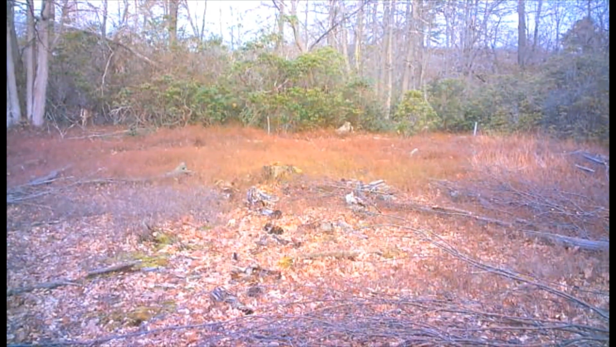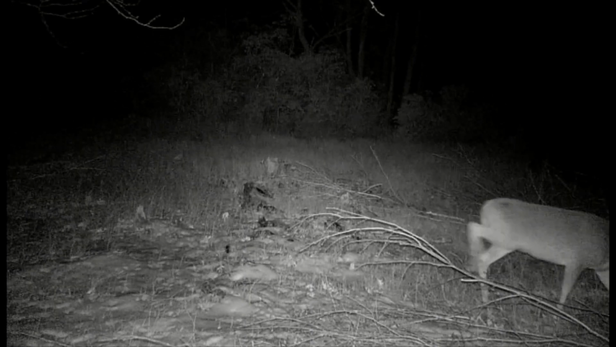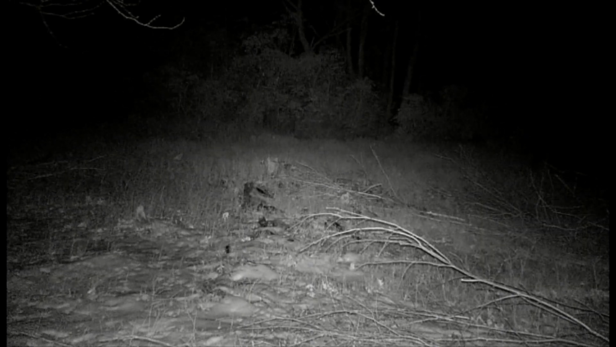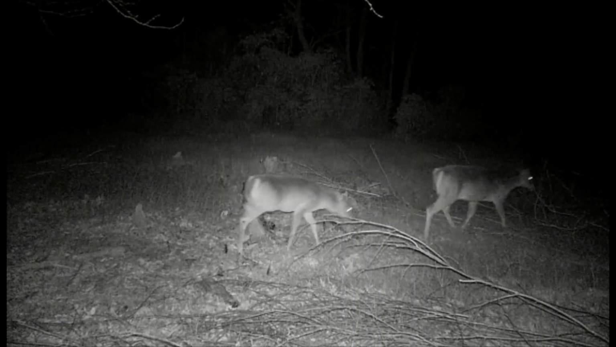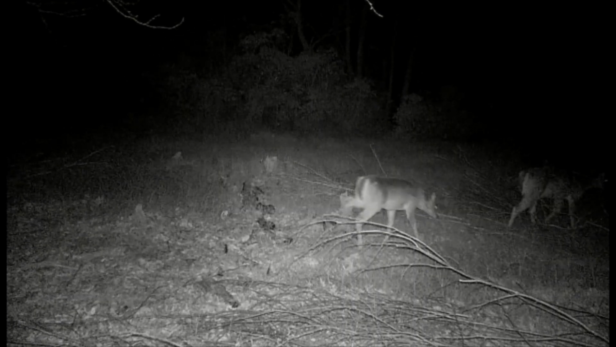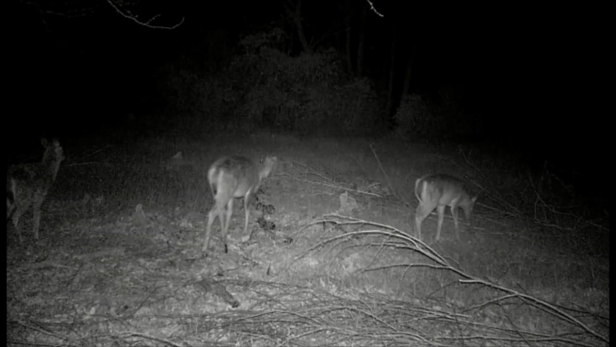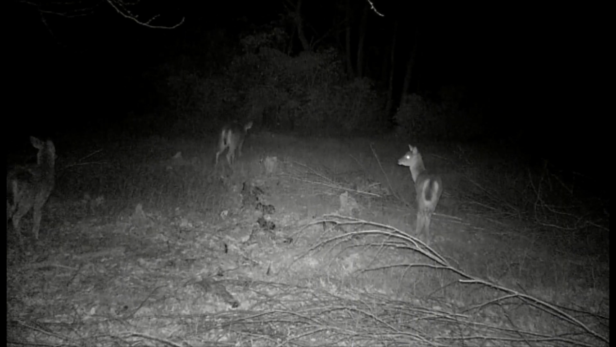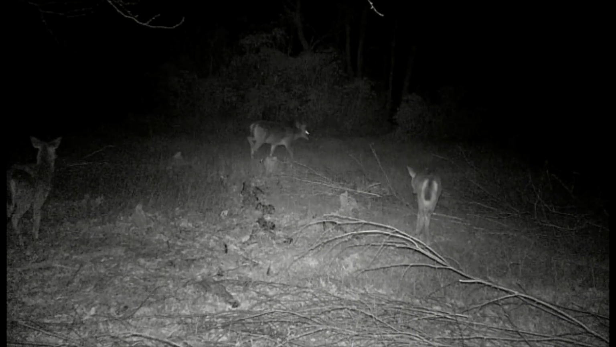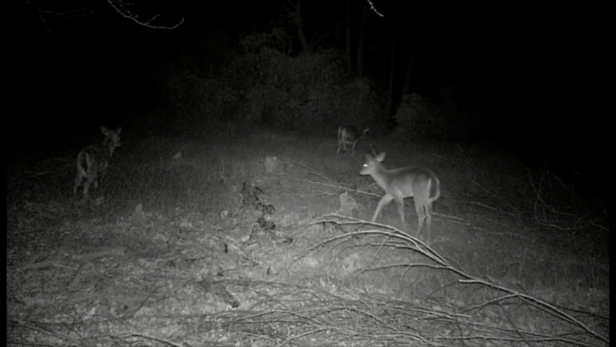Today we got the trail cams overlooking the blueberry patch. We got a deer there going back through the woods there. Got several deer here going through the blueberry patch at night here.